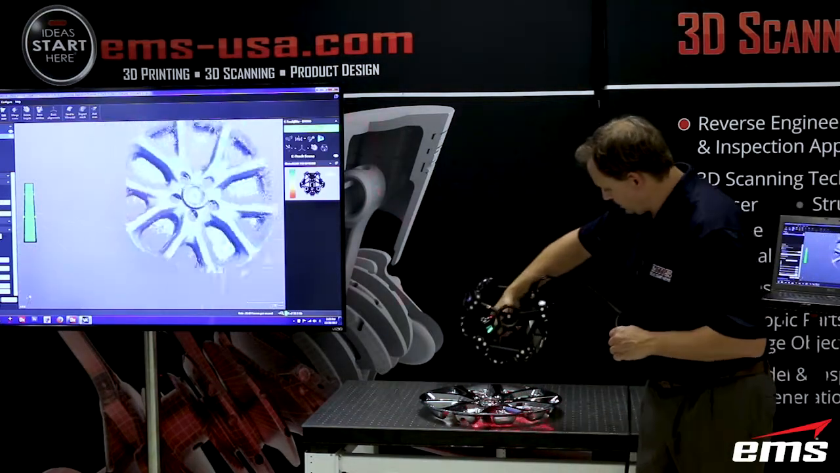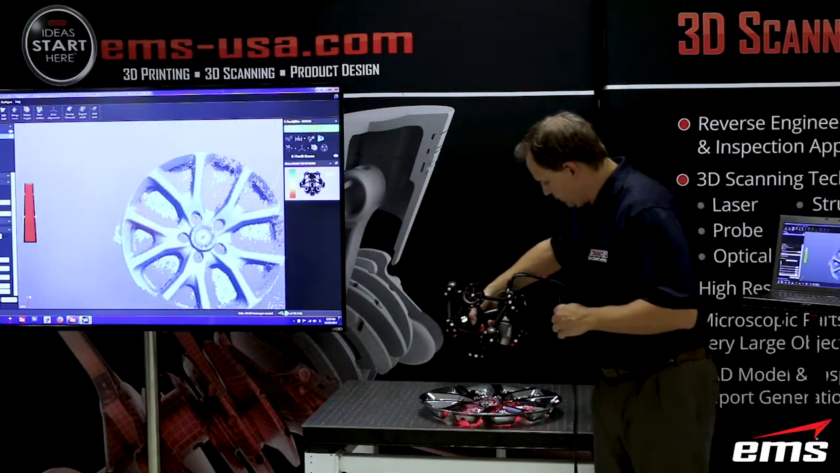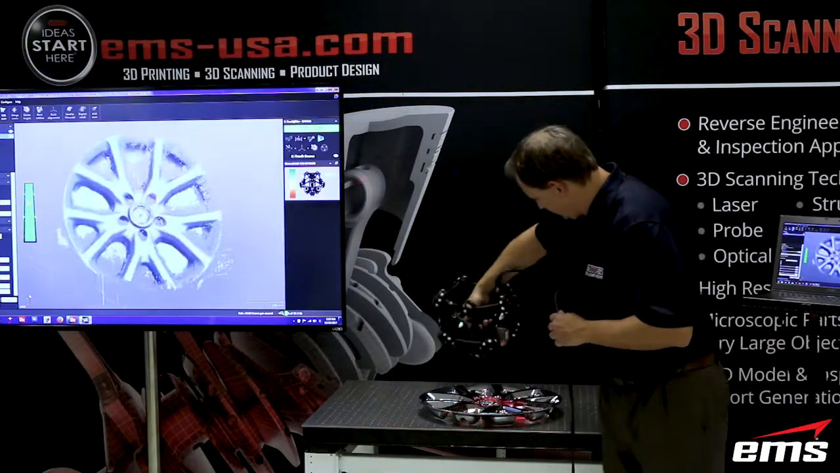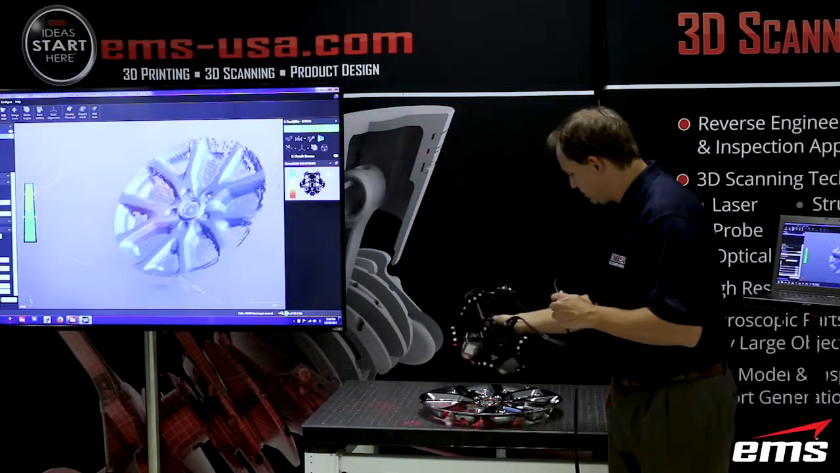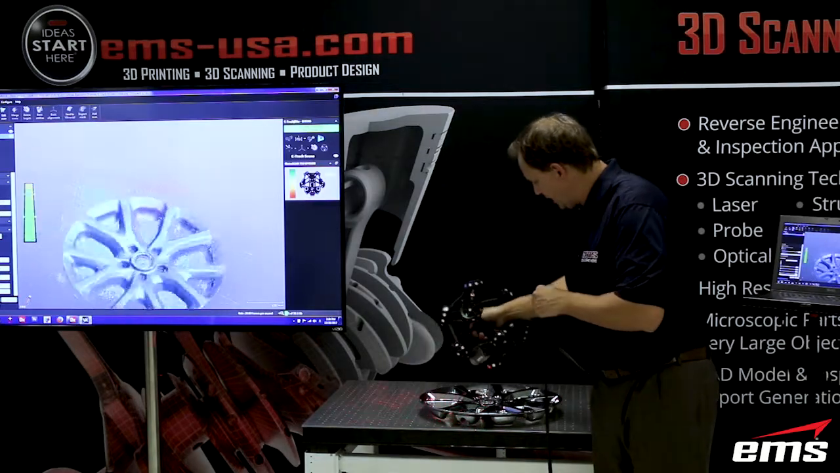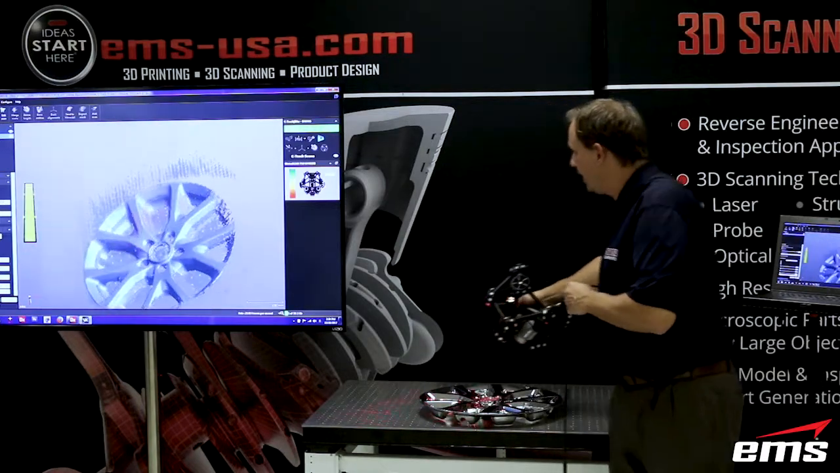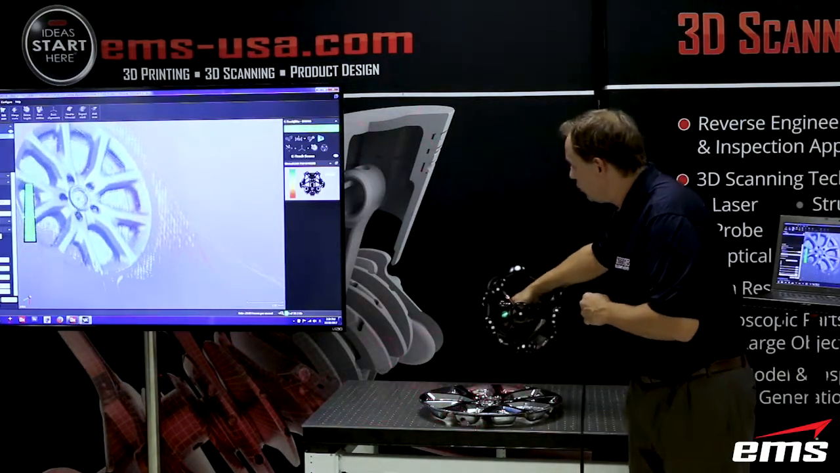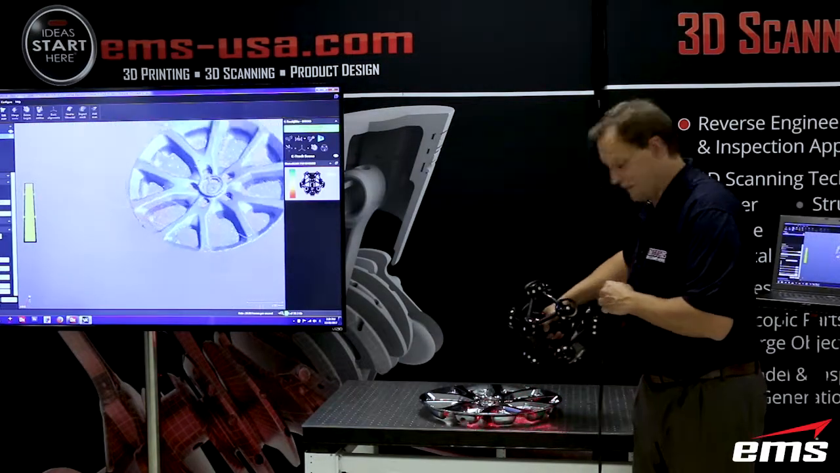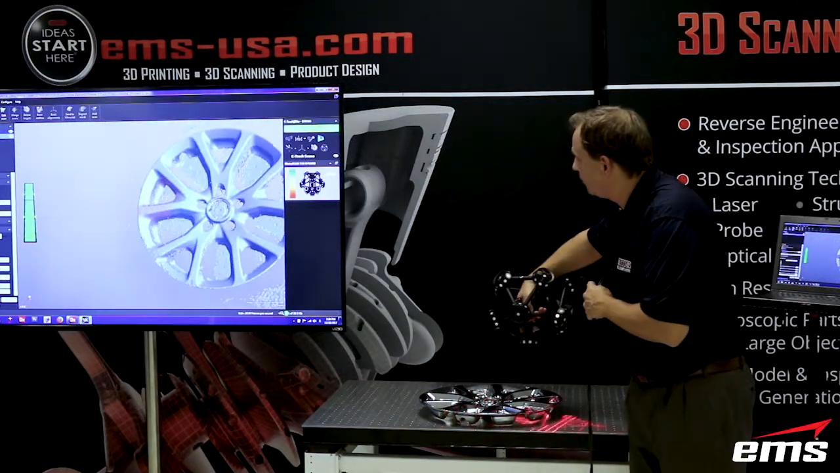Chrome is highly reflective. This part has lots of curves to it. You've got to hit it pretty perpendicular to get a return. So you'll see me moving around, and that's the beauty of this system, it's so easy to move around. Scanners like to be perpendicular to the surface they're scanning. It's just like spray painting, and I call it digital spray painting. But you can see we are scanning chrome. This is pretty much unheard of in any other scanning technology: the ability to scan chrome with no surface treatment whatsoever.